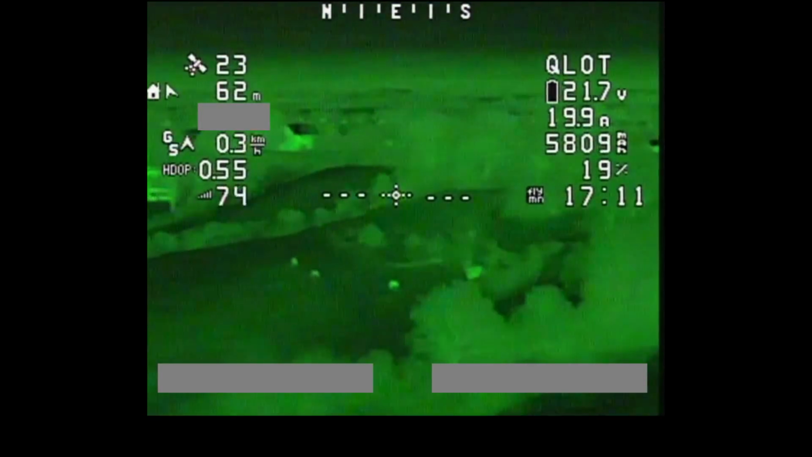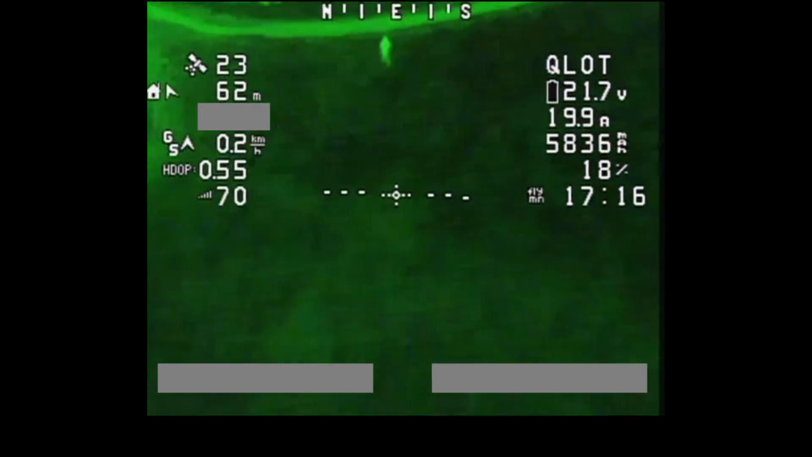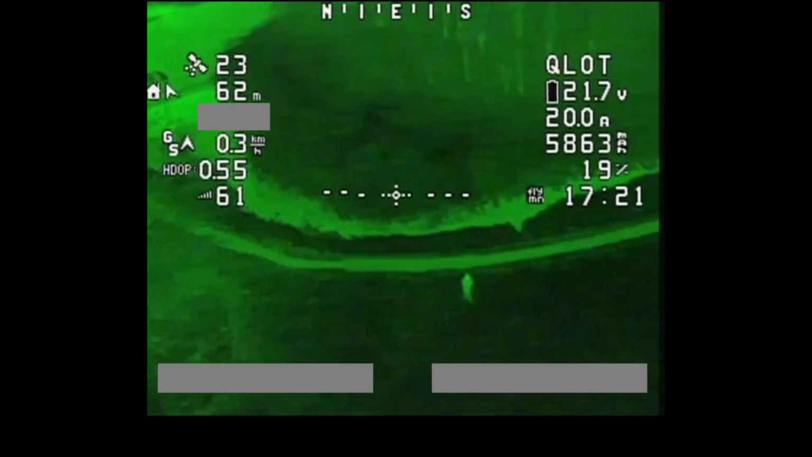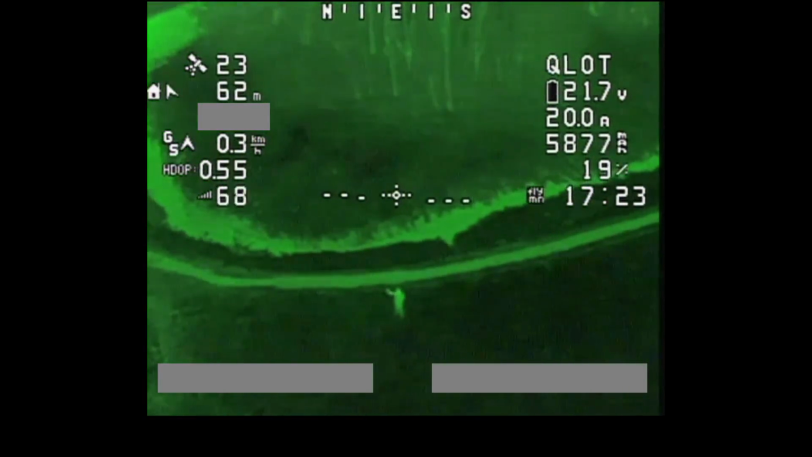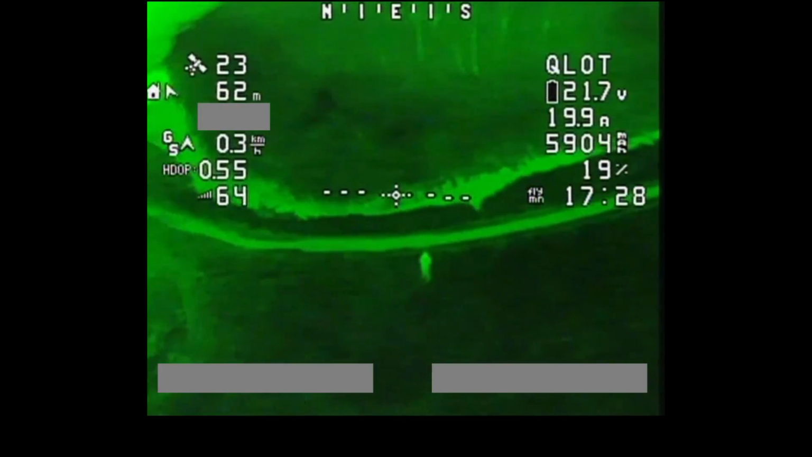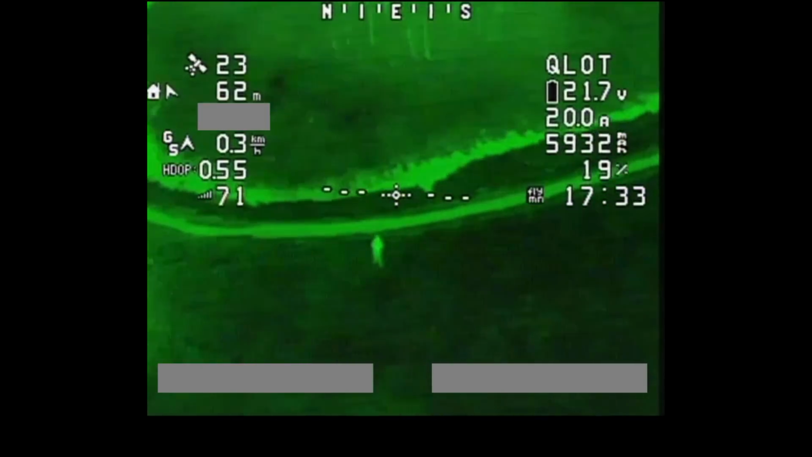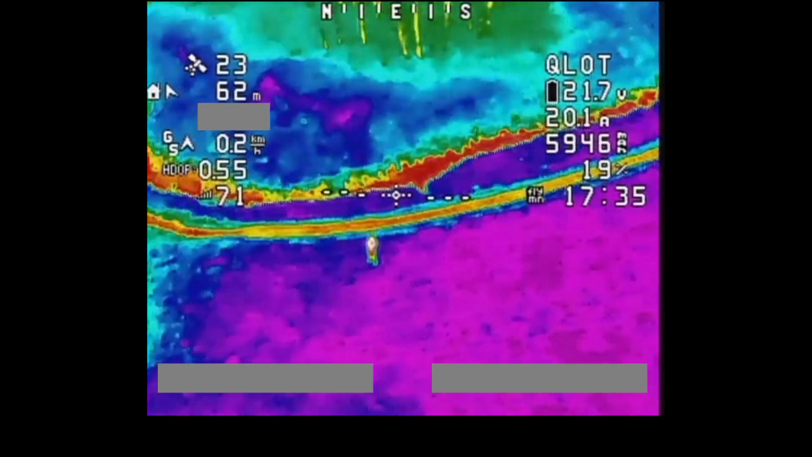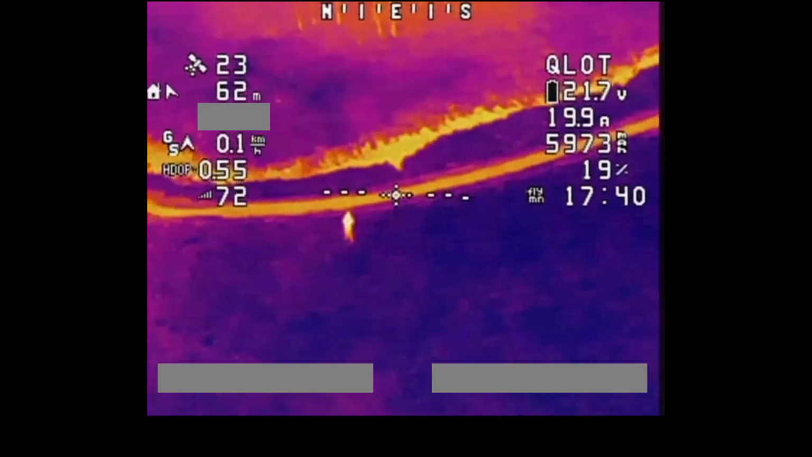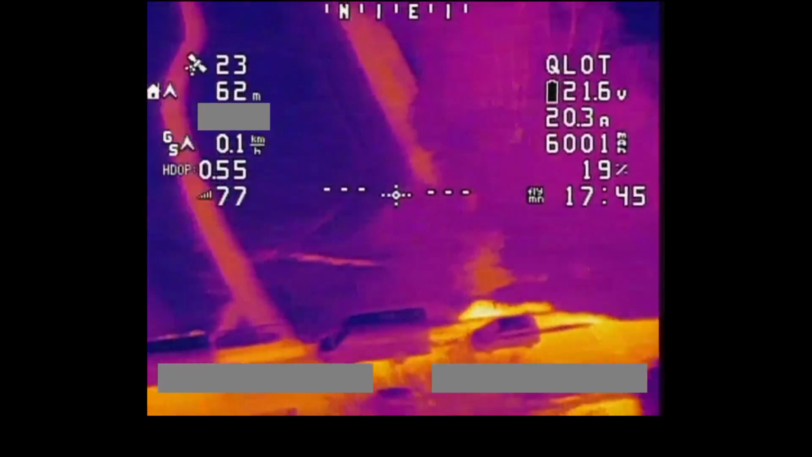I still love this green one though. This green one might be my favourite, even though it's not the most practical. So yeah, there is a little bit of a demonstration. Give you a wave again. A bit of a demonstration of the different colour palettes on the AxisFlying 256 thermal FPV camera. I'll get back to my favourite one. It's that one there. Hopefully it's been a good little demonstration for you to see what this camera is capable of.